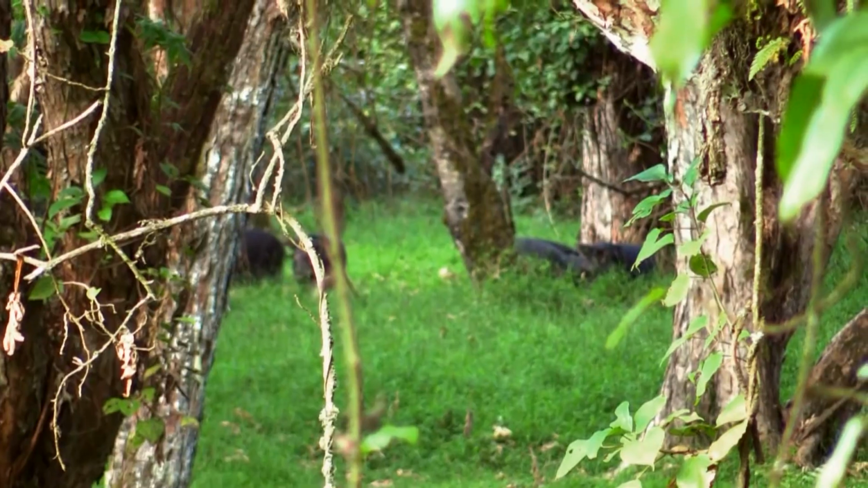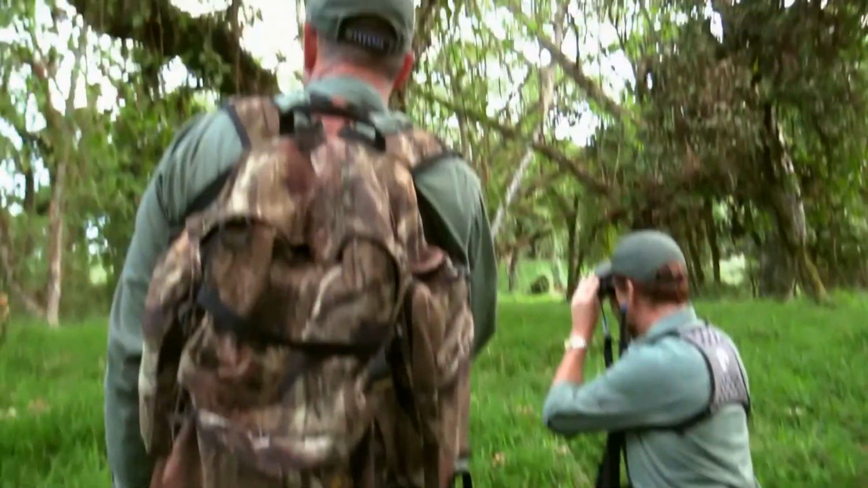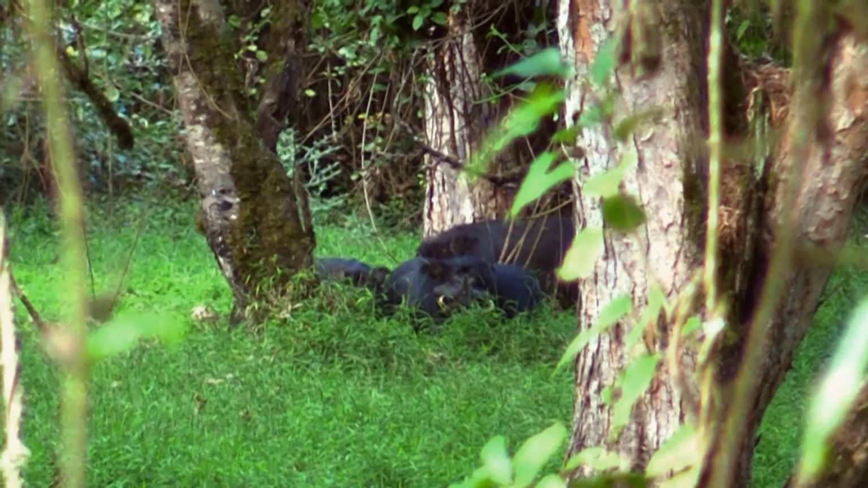Can you see those tusks? Oh, geez, look at that. Wow, that's a big forest hog. It's like seeing a Yeti. I mean, this is such a unique animal, such a rare animal. And then we see a giant boar. I mean, that's a trophy of a lifetime right there.